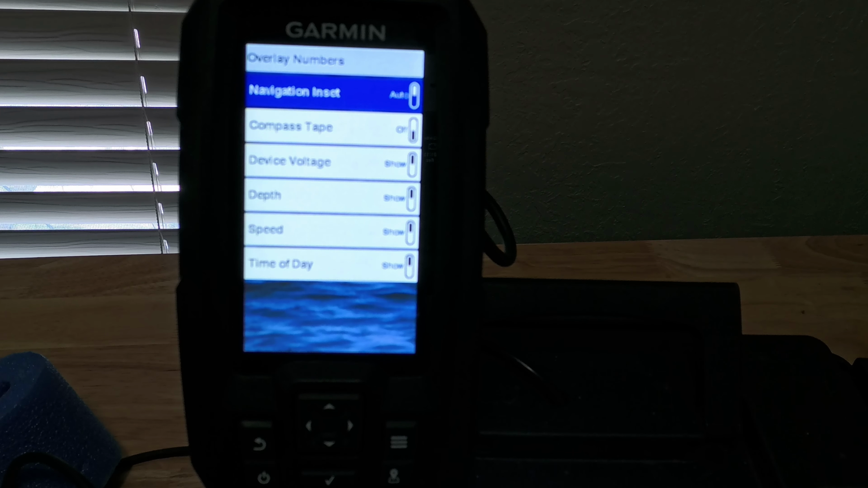I've also really liked the classic blue. I think I had it on before. So I think there's colors, water's blue generally.